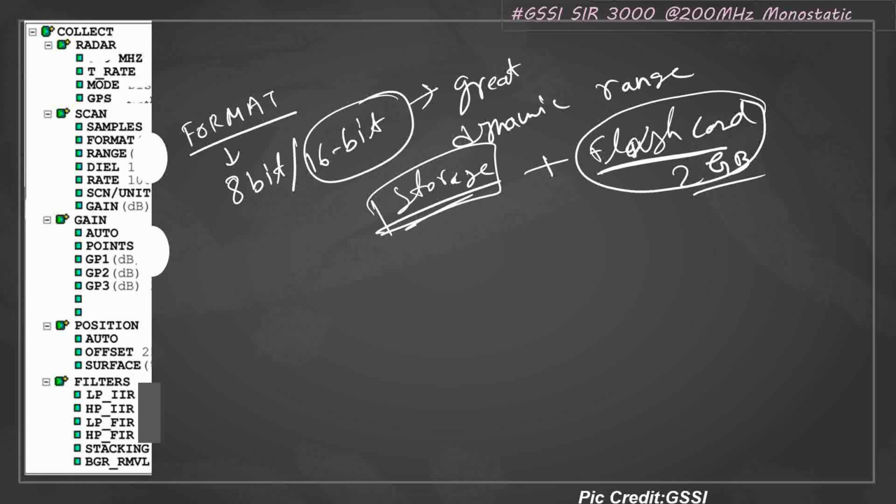If you survey for the entire day, it will not be full. 100-meter GPR data is generally around 100 KB, so you can get the idea. So I think you should go for the 16-bit format. The samples you are taking are 1024 samples per scan, and the format you will be choosing is 16-bit.